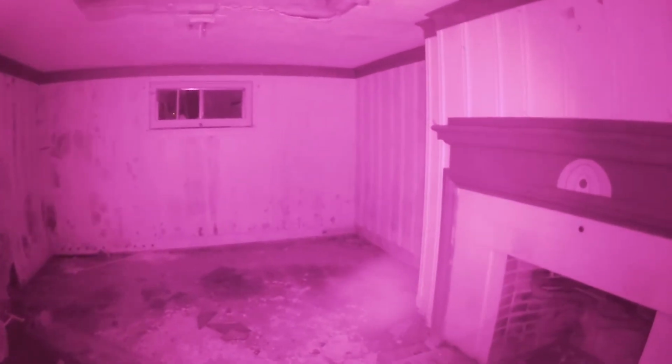All right, so we're doing POV style. We've got the IR camera, and I'm just recording in 1080, 30 FPS. Got the exposure boosted a bit, which they recommended doing.